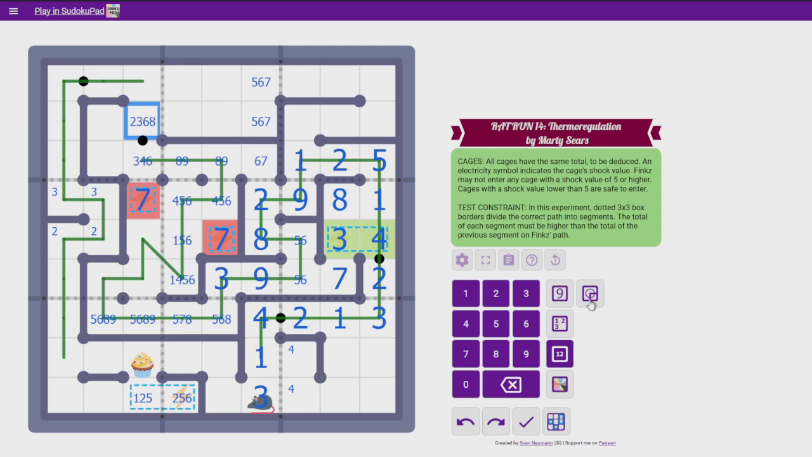Figure out. Let's see. This has 5 numbers in it. Can I figure out any more numbers that are in there? A is in one of these 3.